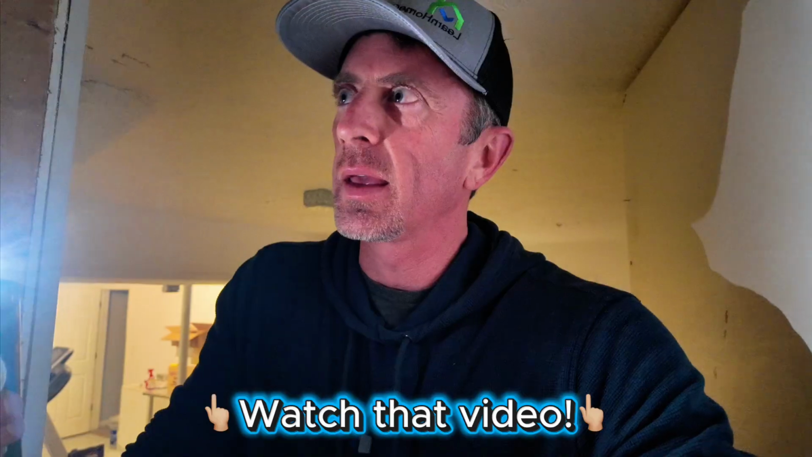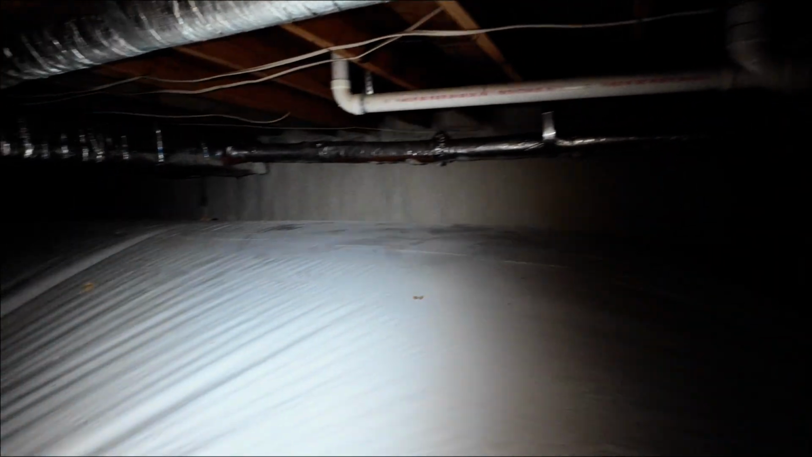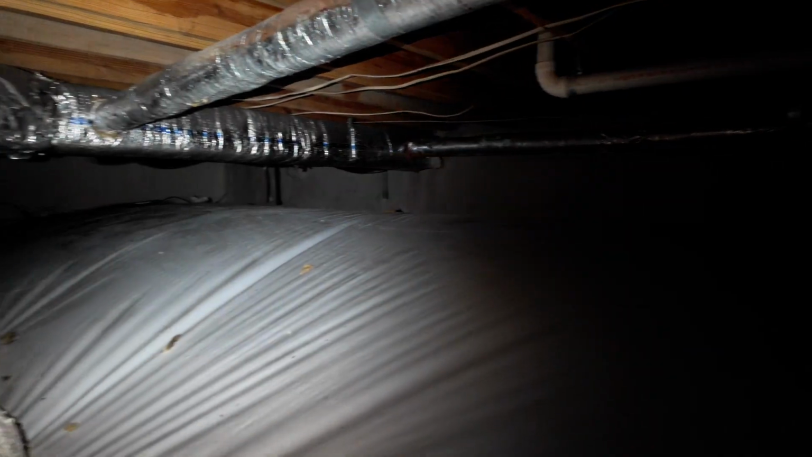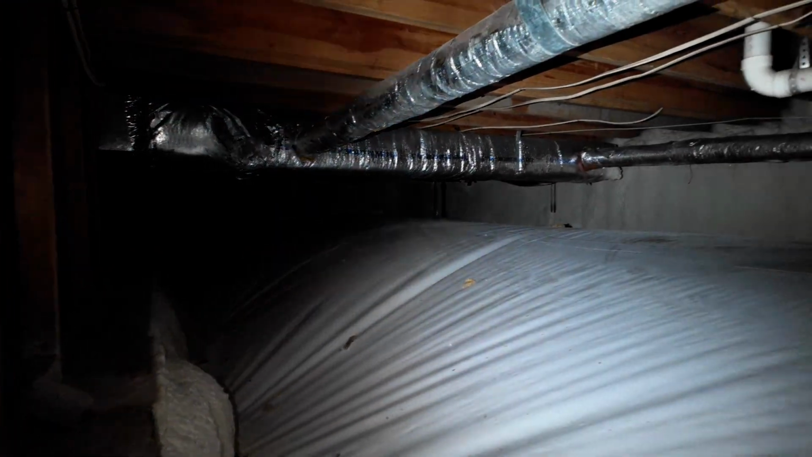And then in here, so last time I was here, I noticed that the vapor barrier in the crawl space had blown up like a balloon, and I posted a video about it. And now that I've got the blower door running, you can definitely see it happening again. So this is the crawl space. Look at this vapor barrier. It is blown up. So I got the blower door running. It's depressurizing the house. It's pulling in air, making this vapor barrier blow up. So I'm glad we got this sealed, because this was definitely a point of air infiltration in the crawl space.